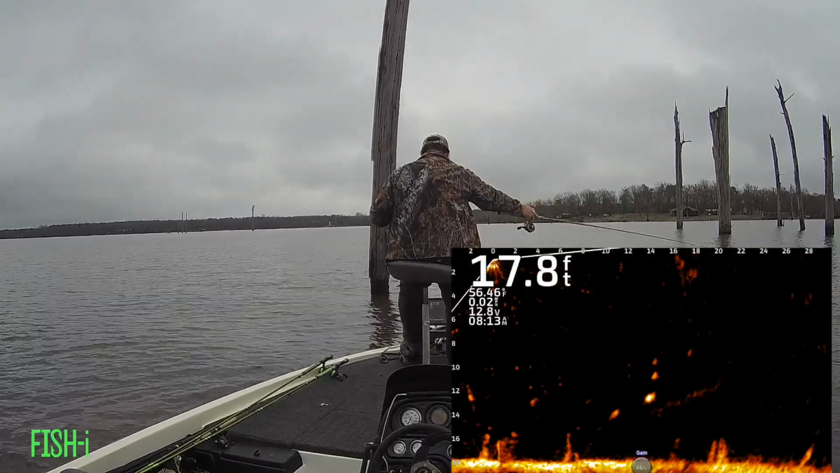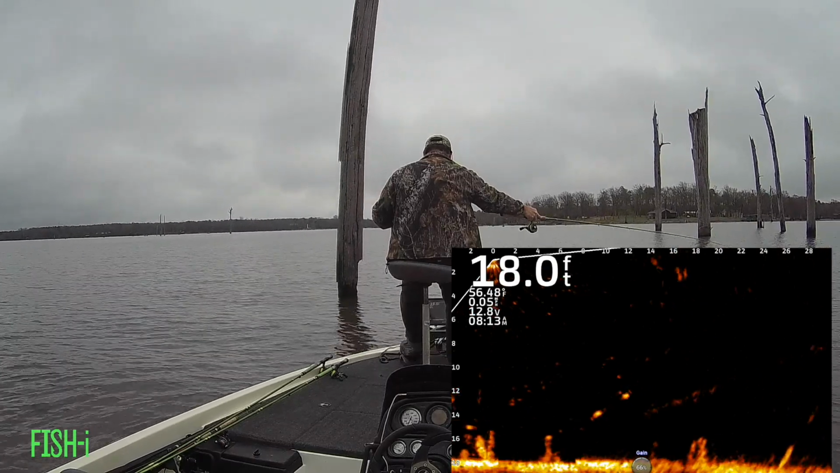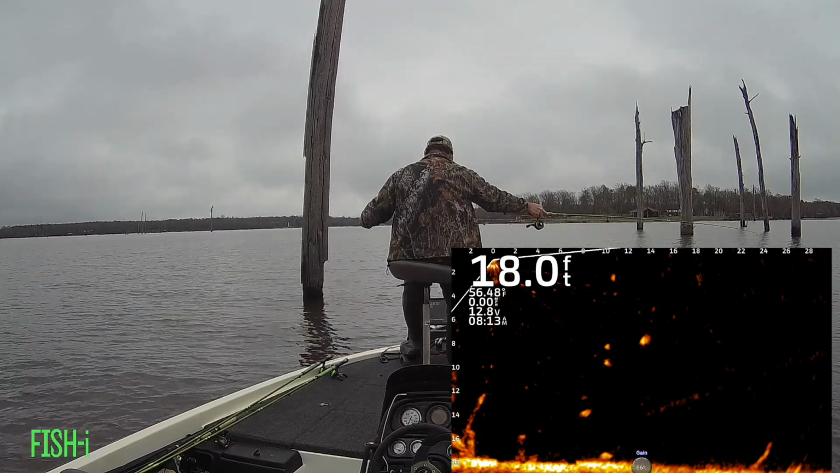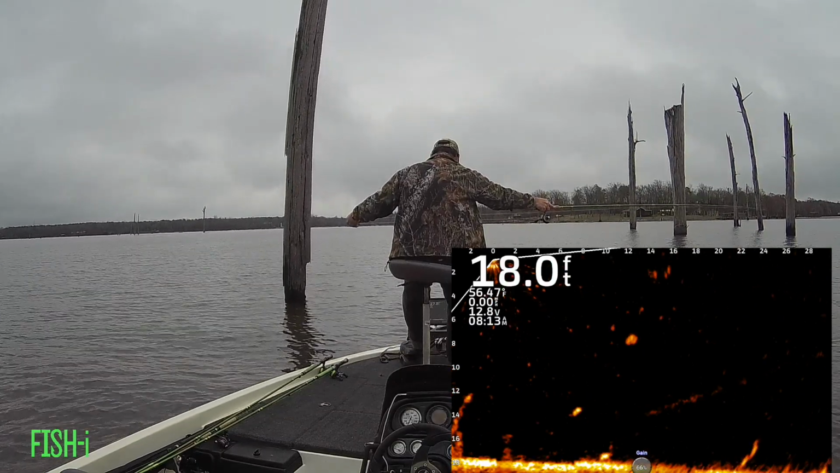So it looks like these fish are kind of suspended. I started throwing at this one a little bit lower, smaller fish, and then I noticed another one appeared higher in the water column, it looked a little better. So I moved over and just kind of drifted towards him, and he was ready to eat.